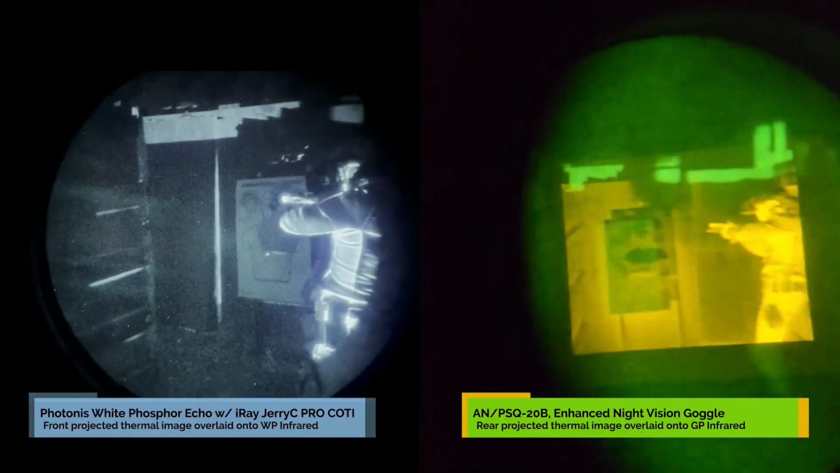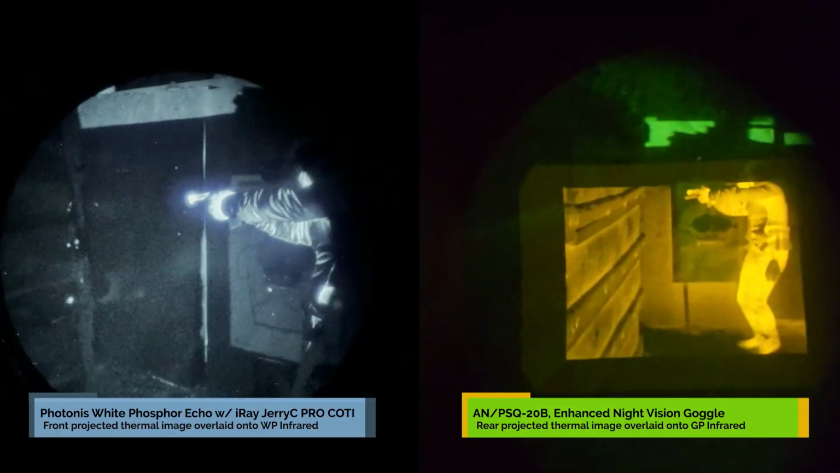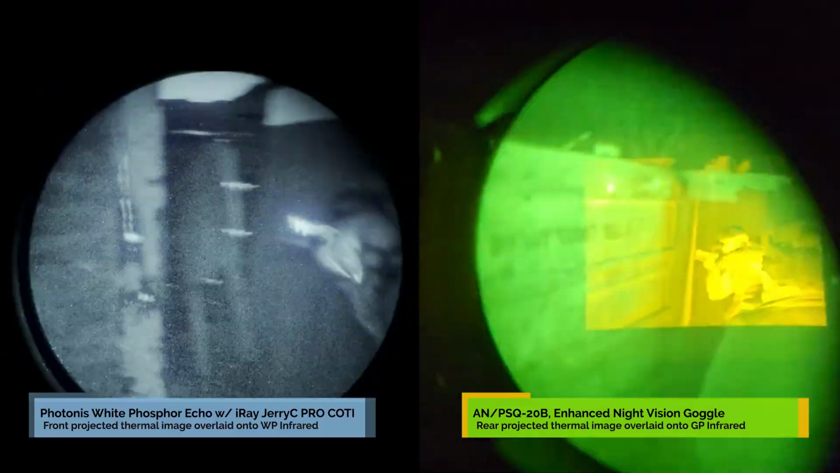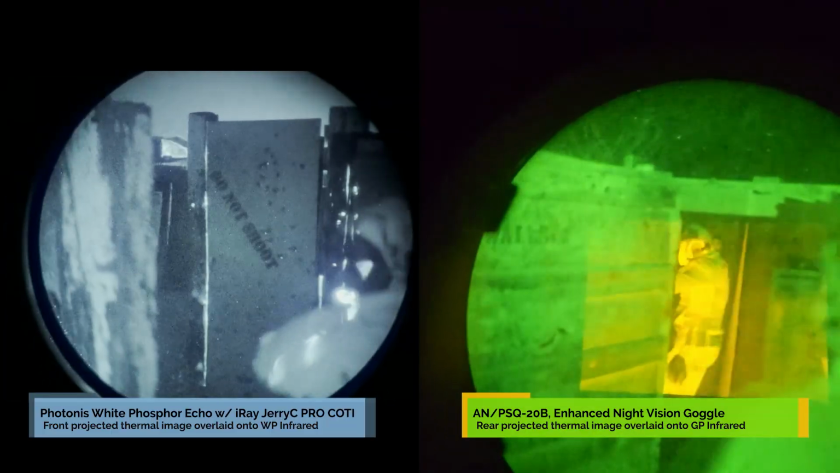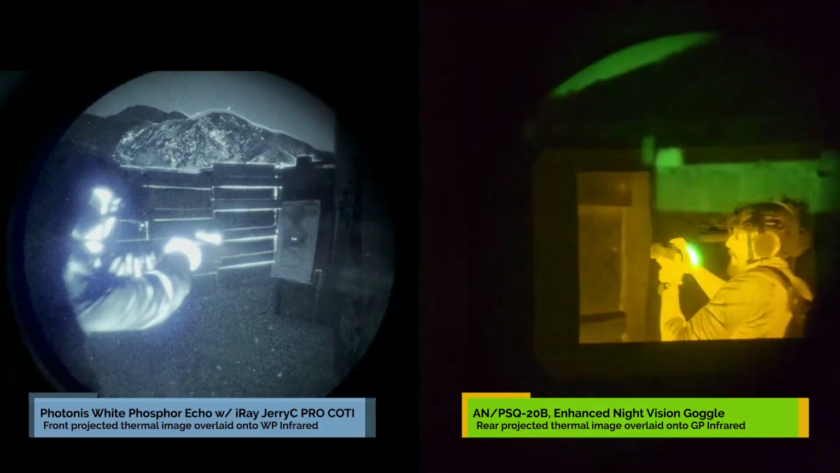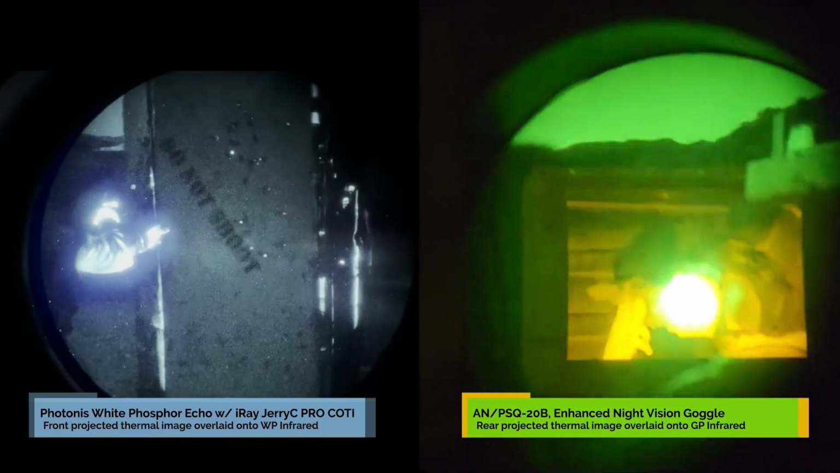There are pros and cons to both systems. Most COTIs produce a round thermal overlay that is the same shape as the image intensifier tube output. However, it doesn't cover the entirety of the infrared image. The JerryC Pro covers the majority of the tube's zone 2. Some COTIs are more narrow in their field of view. The PSQ-20 and many similar hybrid ENVGs produce a rectangular thermal image and arguably less coverage than you would see on many COTIs.